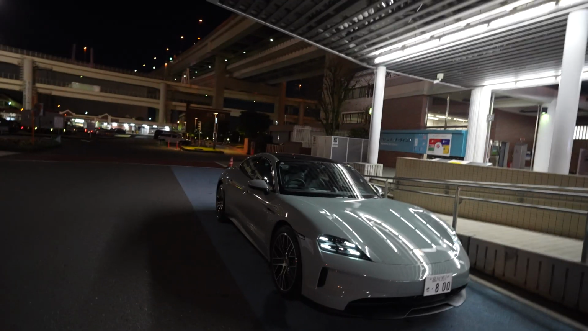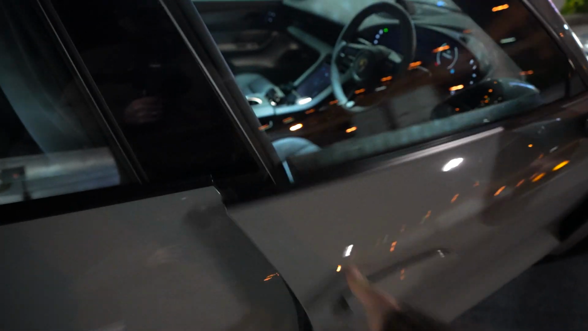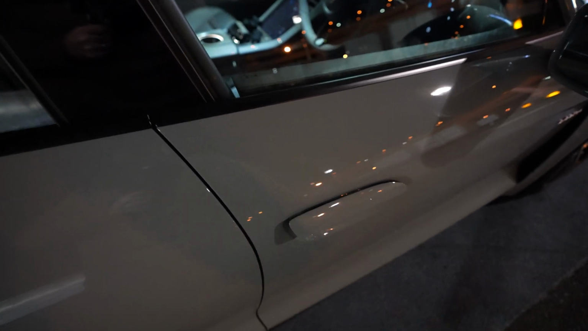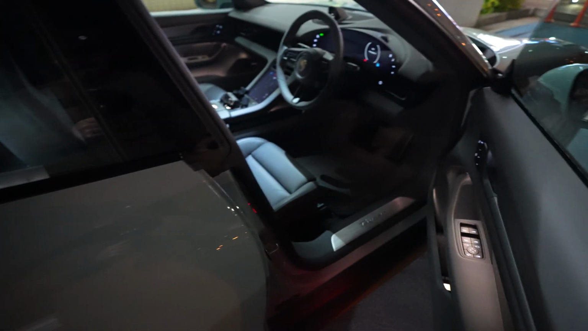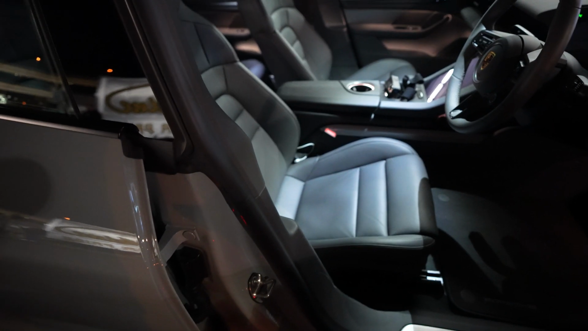I noticed the same thing, of course, with the first generation of the car. One thing I didn't notice last time is just the way the handles operate. There's no grip under the handle, so you often slide when you're trying to open it. And then once you do open the door, the seat slides so far back to facilitate entry and exit.